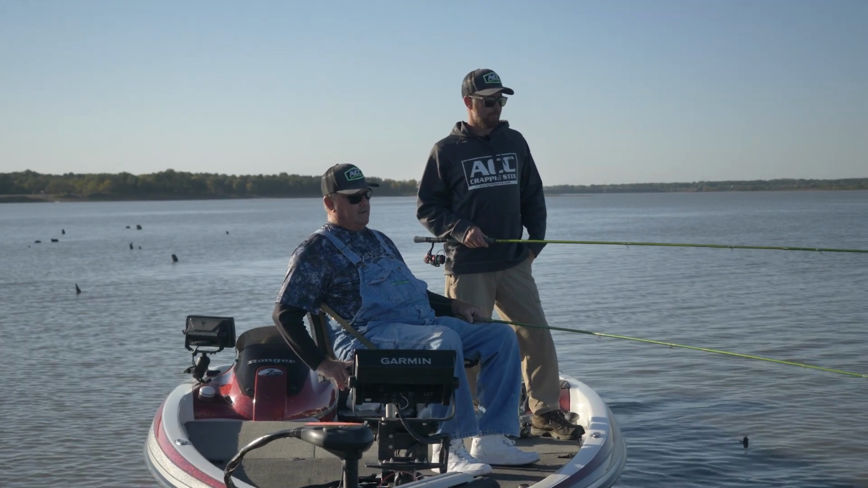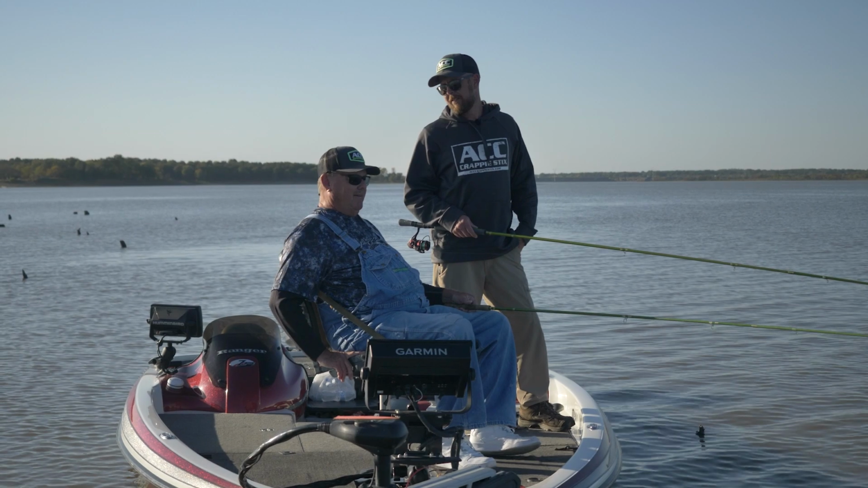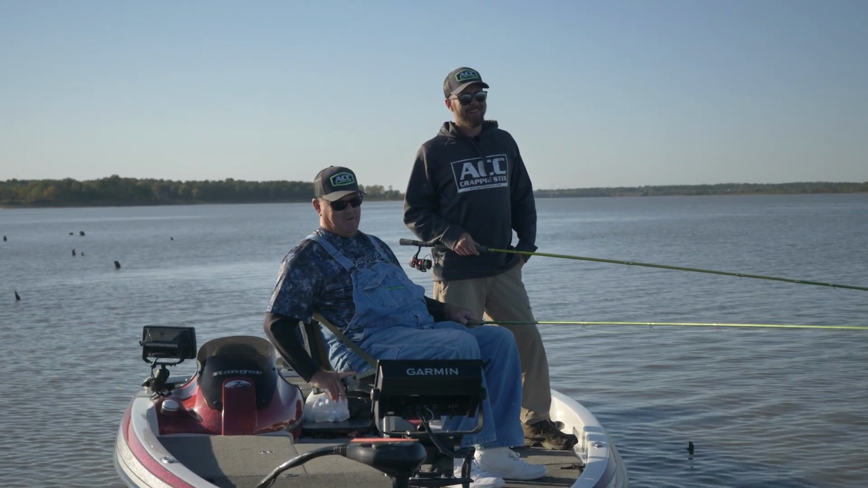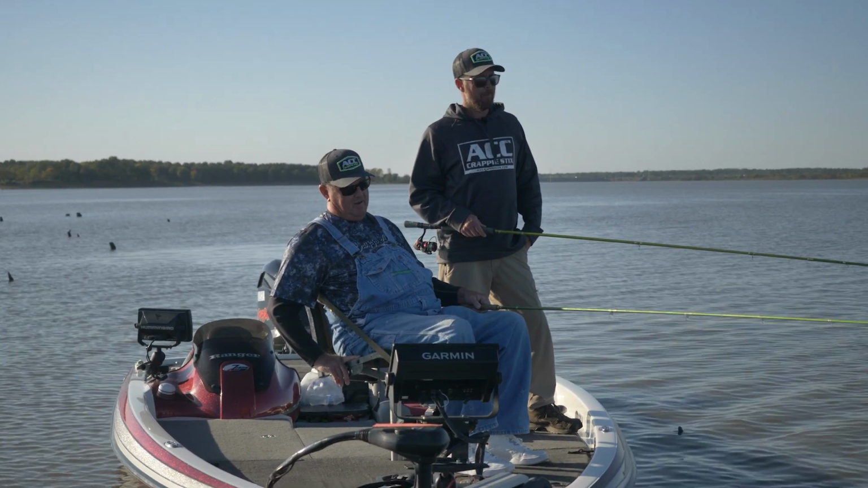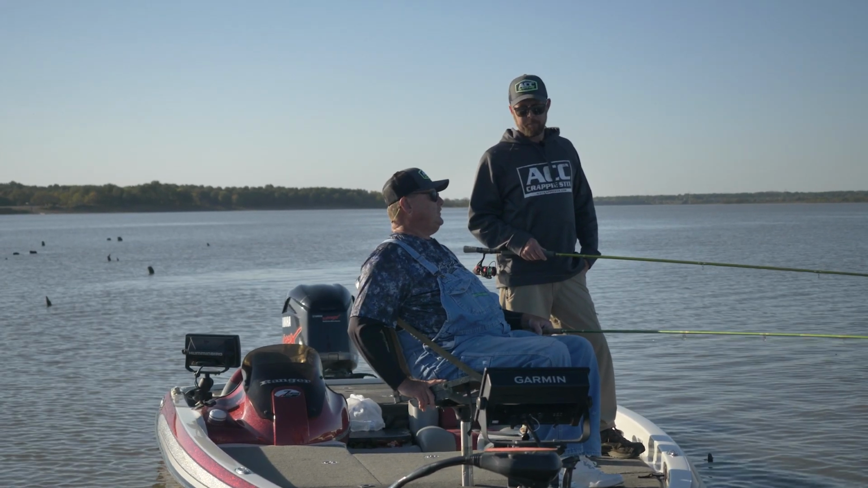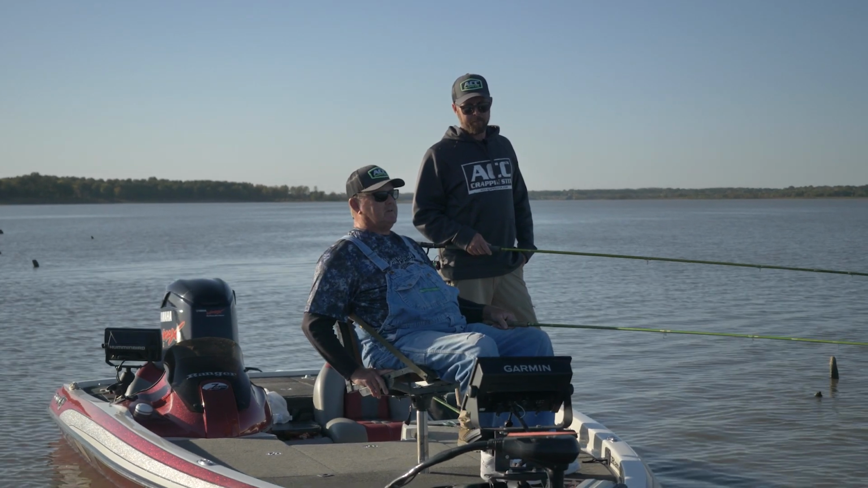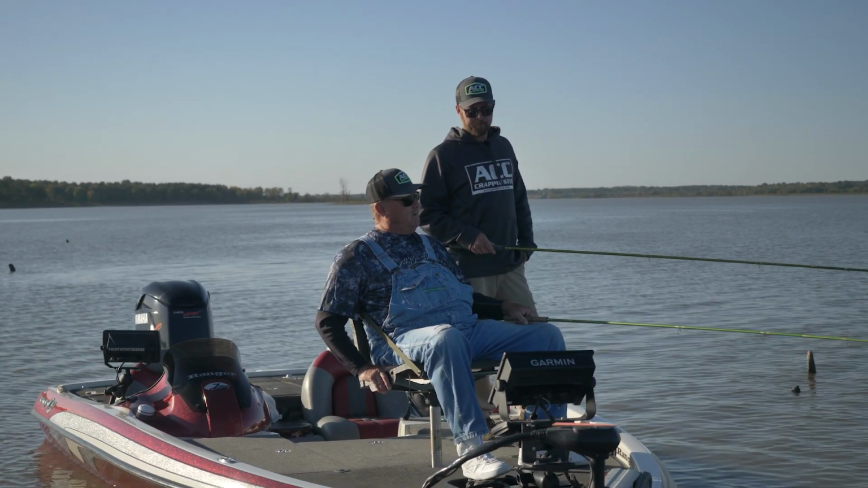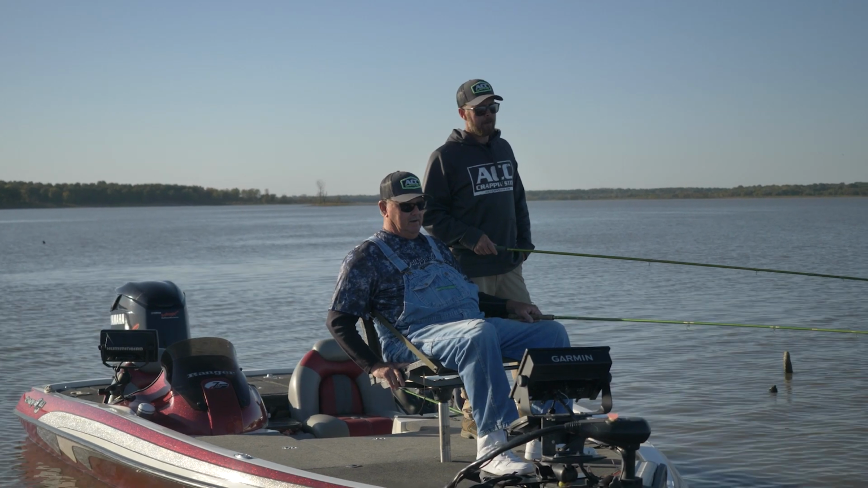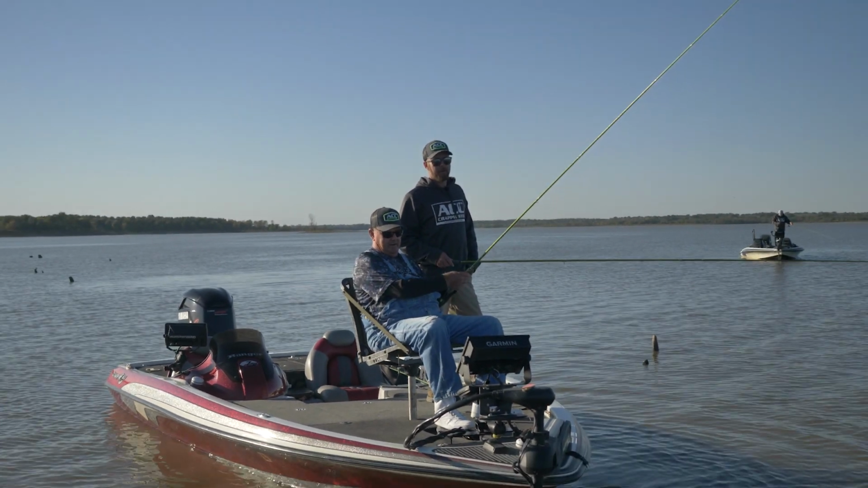I've never picked up a dock shooter. Not a lot of docks around here. Not a lot of casting on this reservoir. No, you don't have to. I imagine someday I might. But we travel. I fish Oklahoma and Kansas, Missouri and Texas, Mississippi. I want to do a little bit of Arkansas now. Yeah, we need to do that. You ought to go over to Lake of the Ozarks and shoot docks.